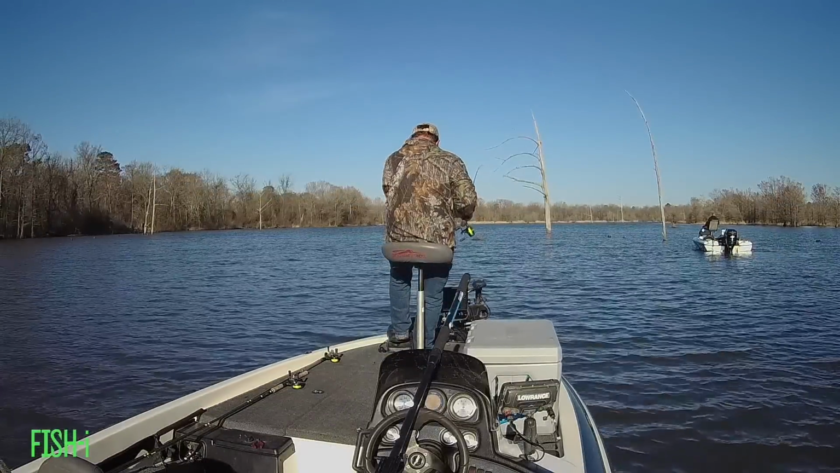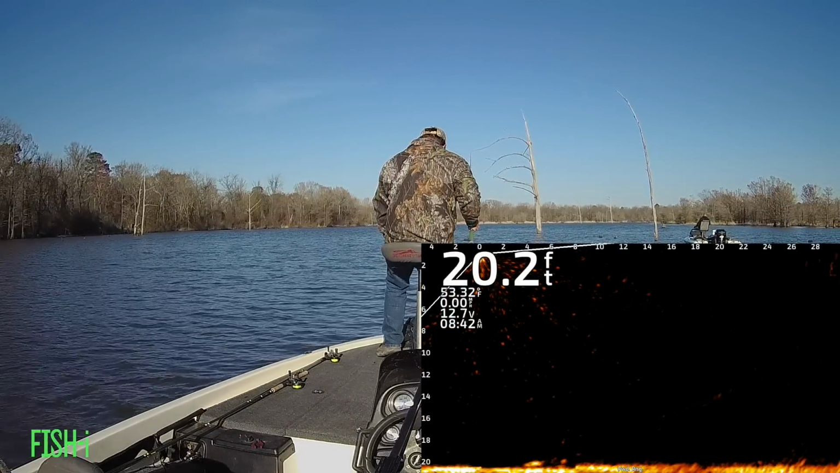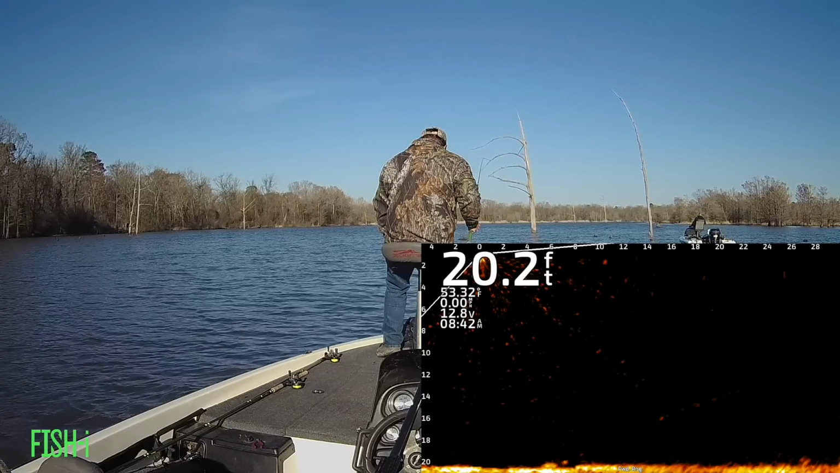Watch closely here, you'll see me slide my pole back. Just because they have a handle doesn't mean that's where you have to hold it. Do what you got to do to get that jig right in front of that fish.